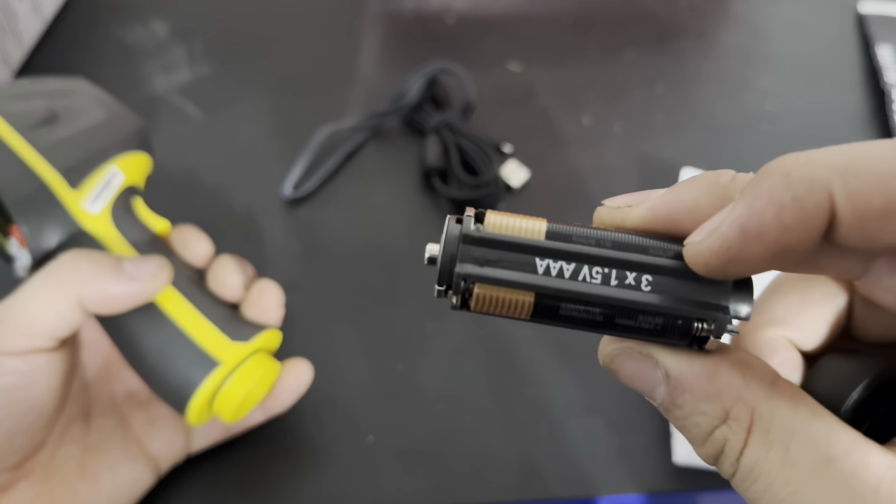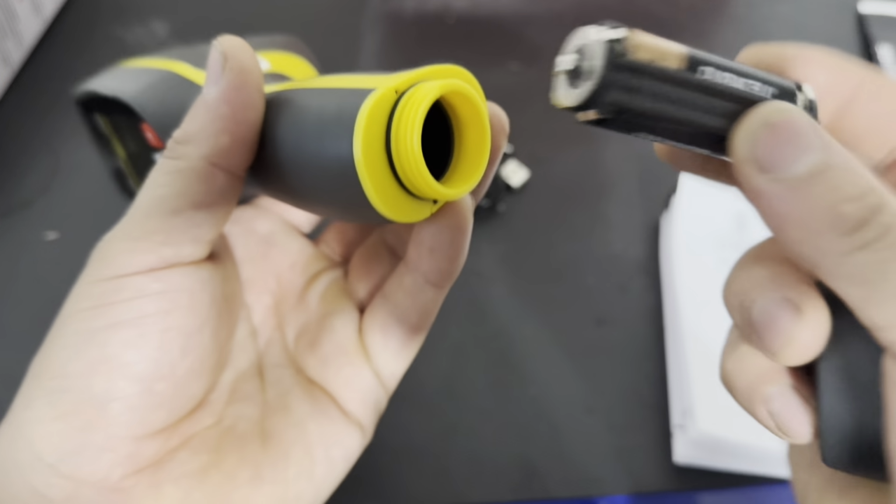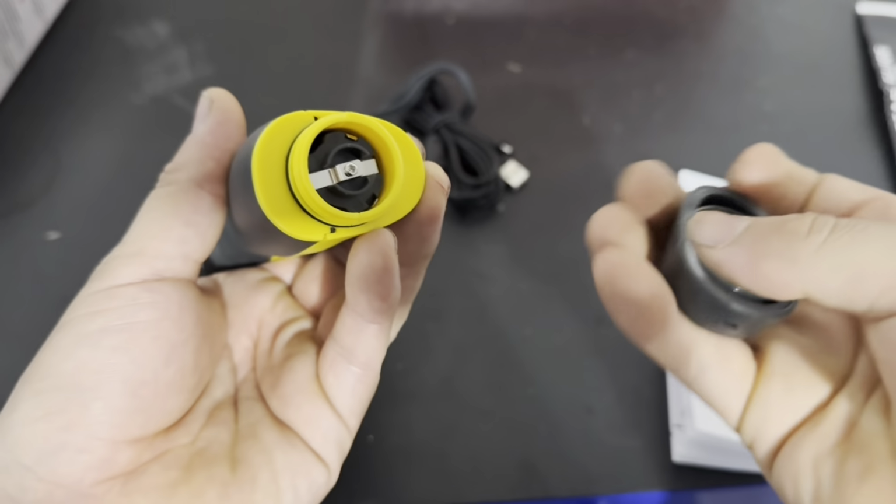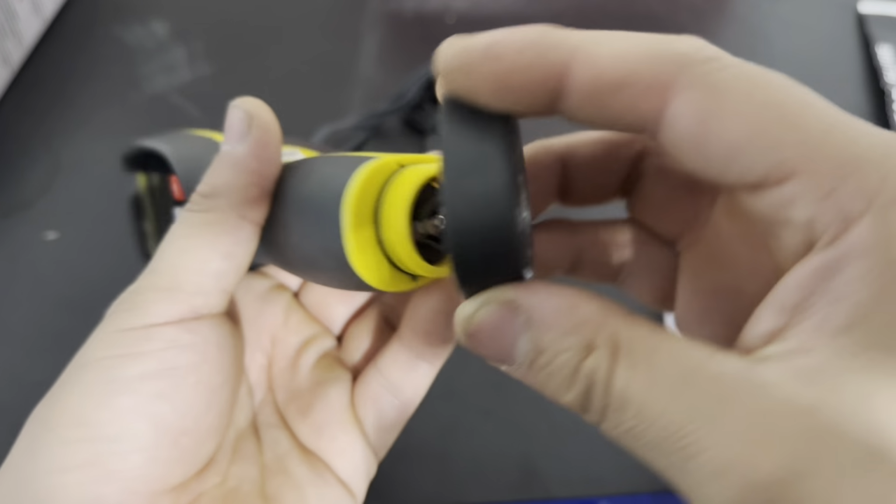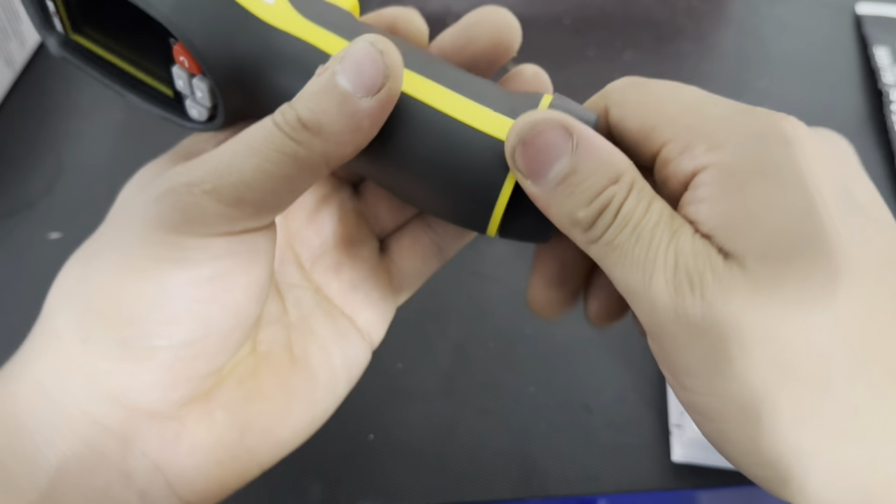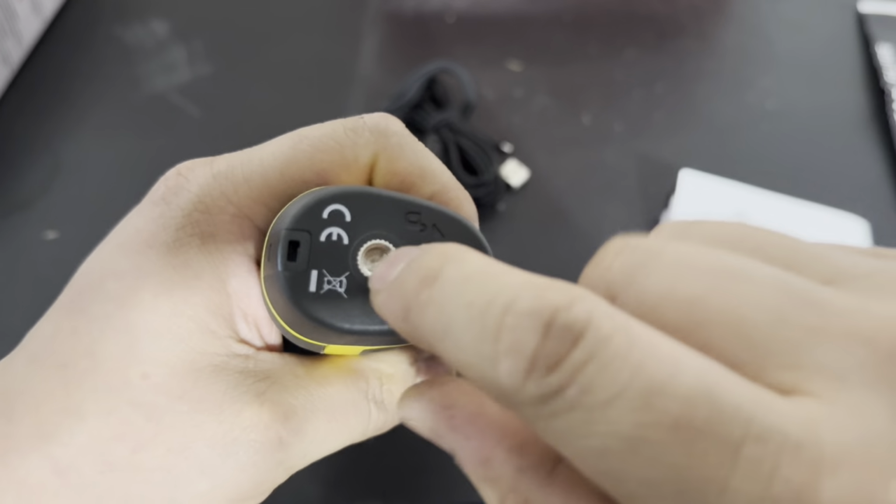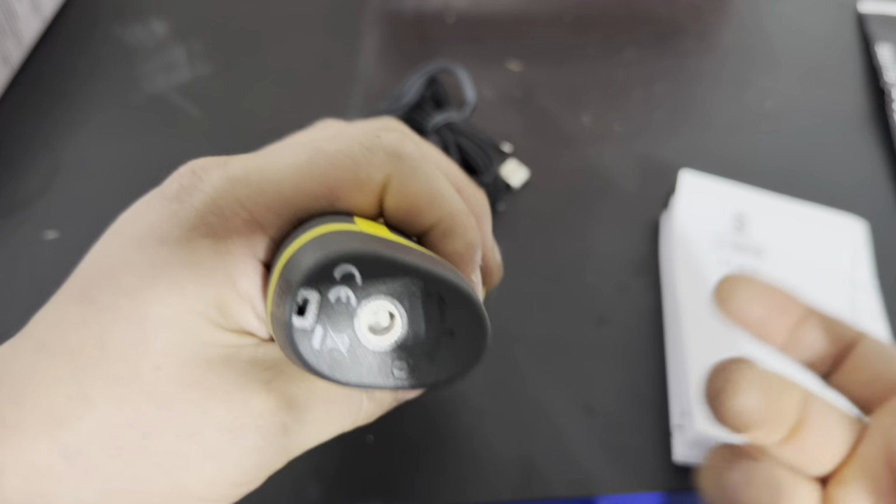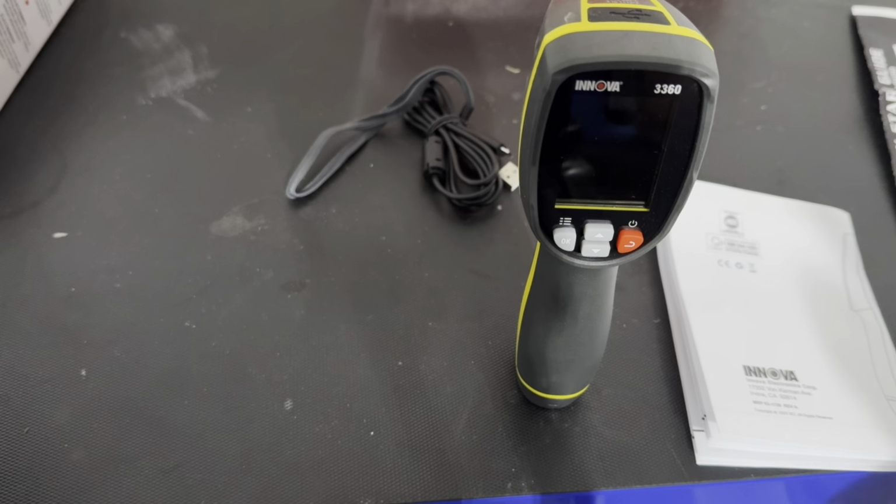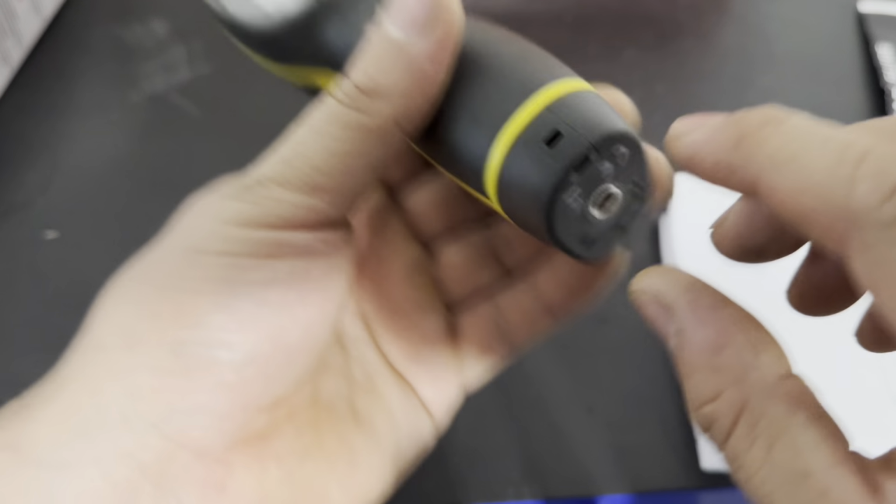So 3 AAAs. Just put them in, and then that goes down or inside in there, like that. And then this cap, you just screw it on. And there you go. It does have a mount for like a tripod. If you have a tripod and need to set it somewhere and just so it can stand in there or whatever, then it does have a tripod screw on the bottom.